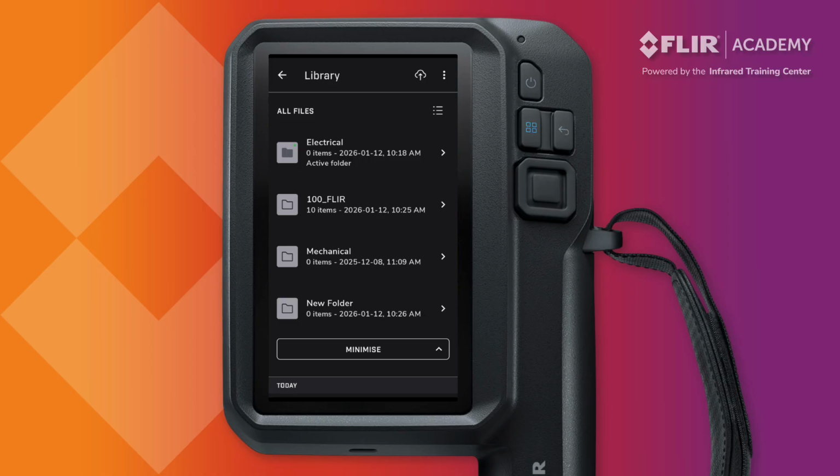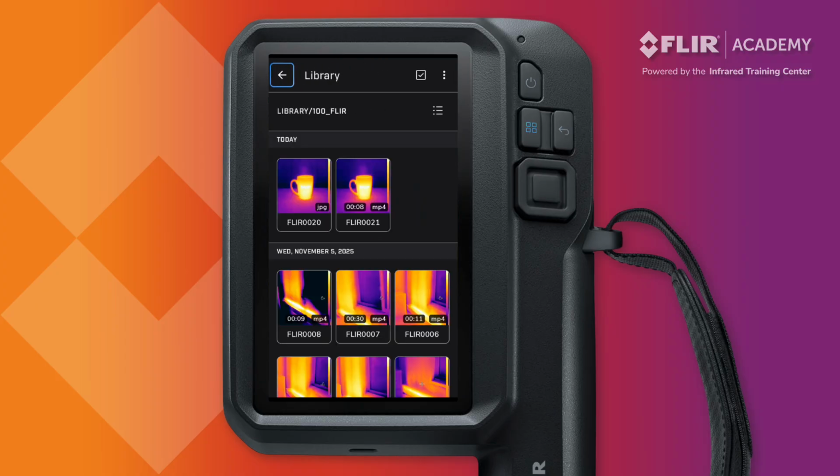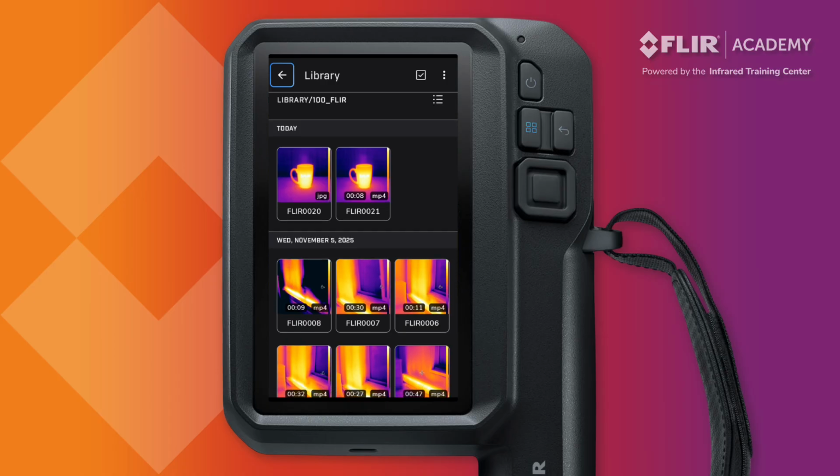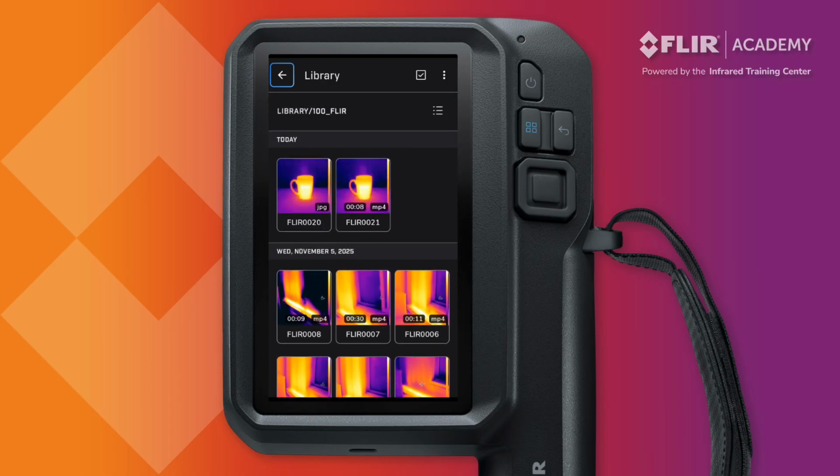Tap any of the folders to open the directory. Here you will find your images and video organized by date and file name. Operators can scroll down through the saved data and tap a thumbnail to open the file.